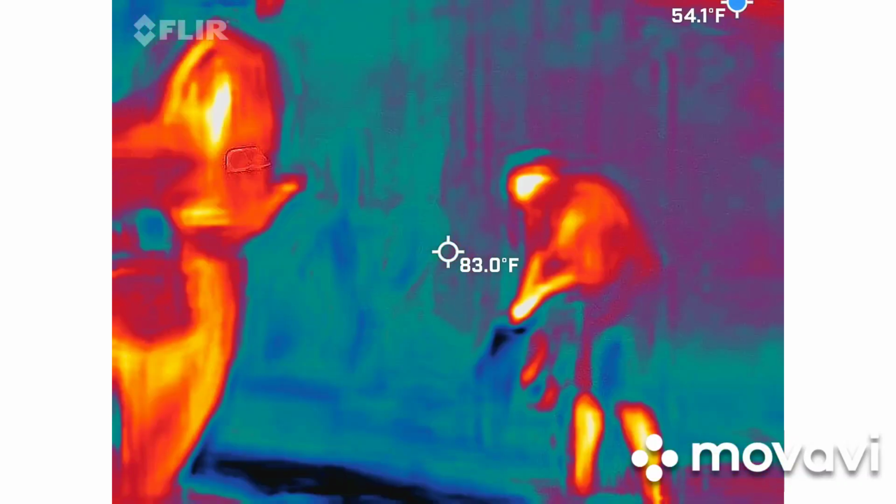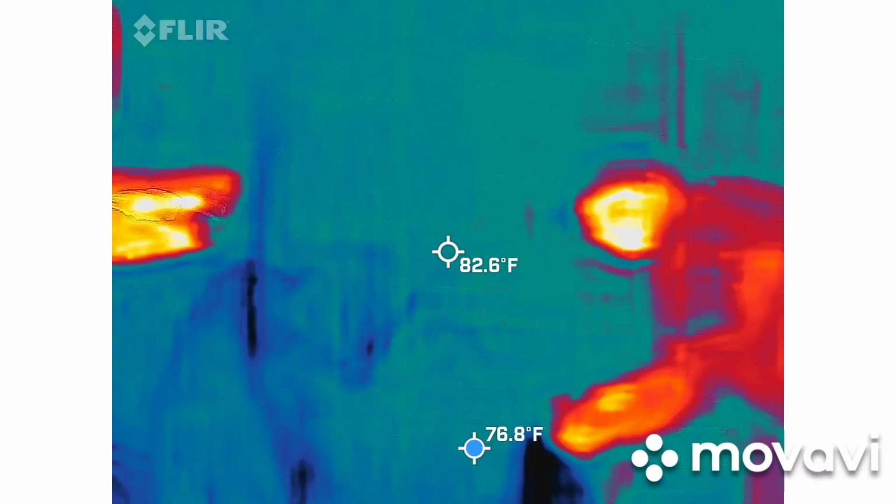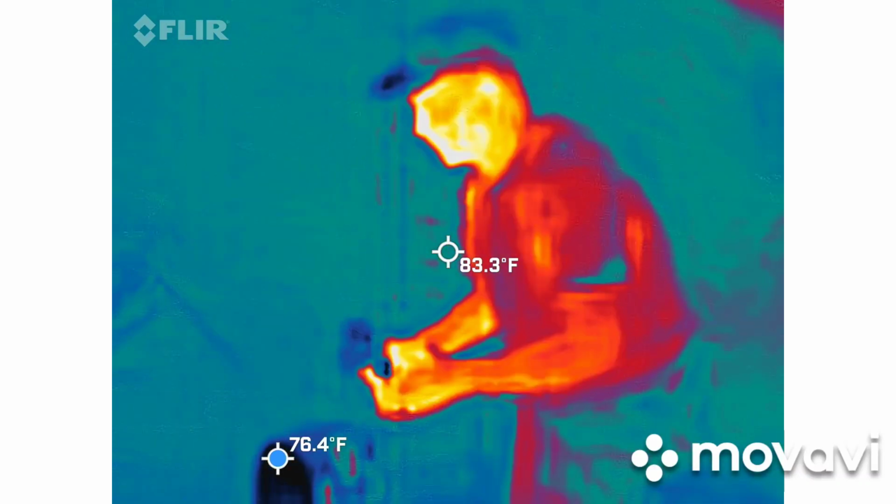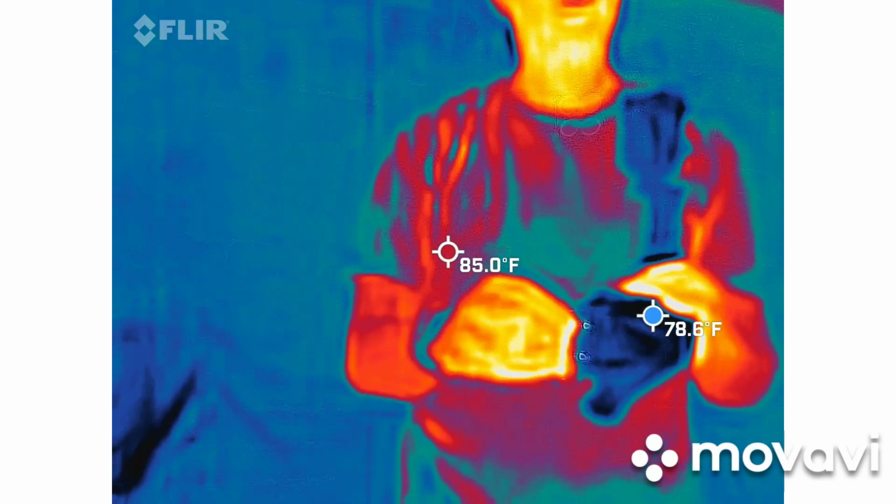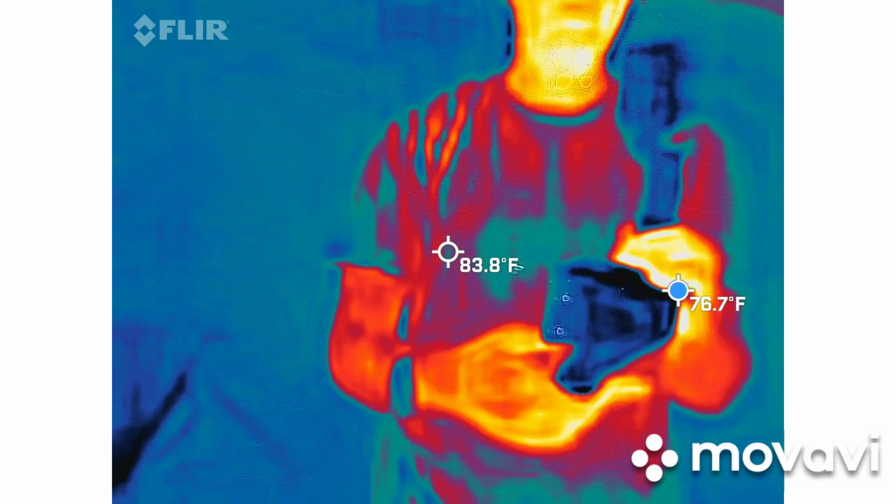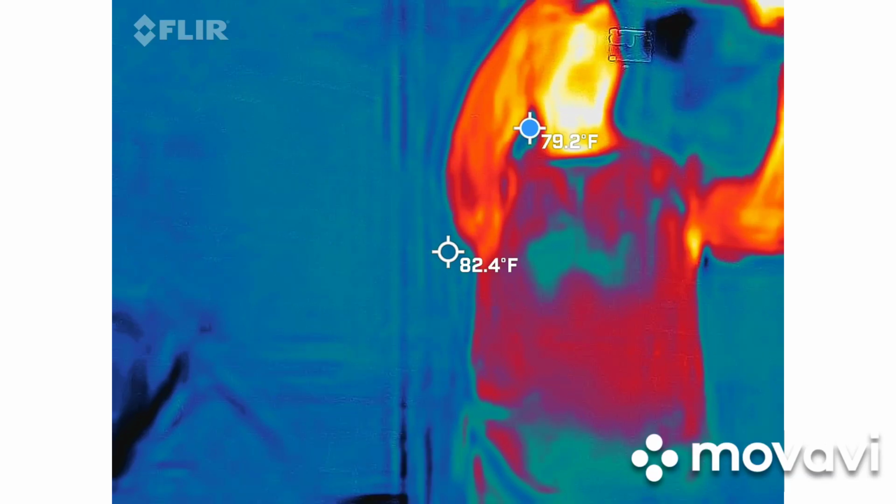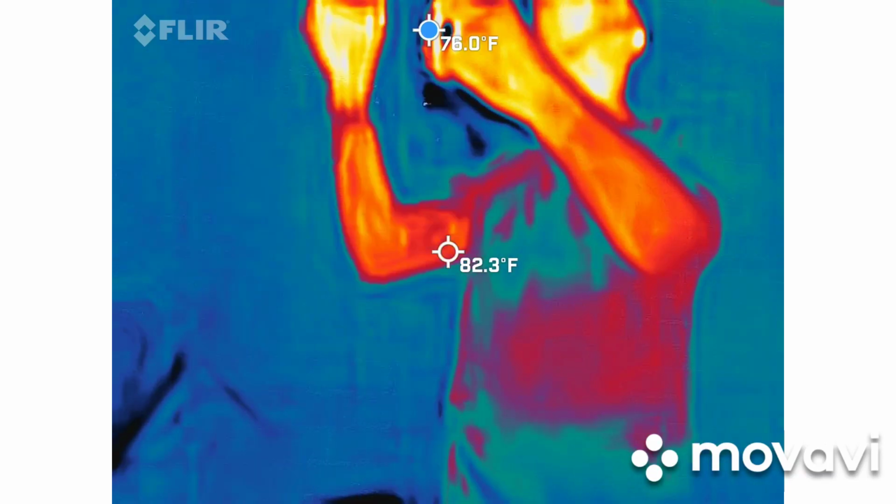So when I said I have a full spectrum camera, let me give you the gist of this. This is brand new. It gives us full spectrum lighting on a long range and a short range. It's obviously emitting light that only you could see through this type of camera. So if I shut these off, it gets pretty dark. We just started using this.